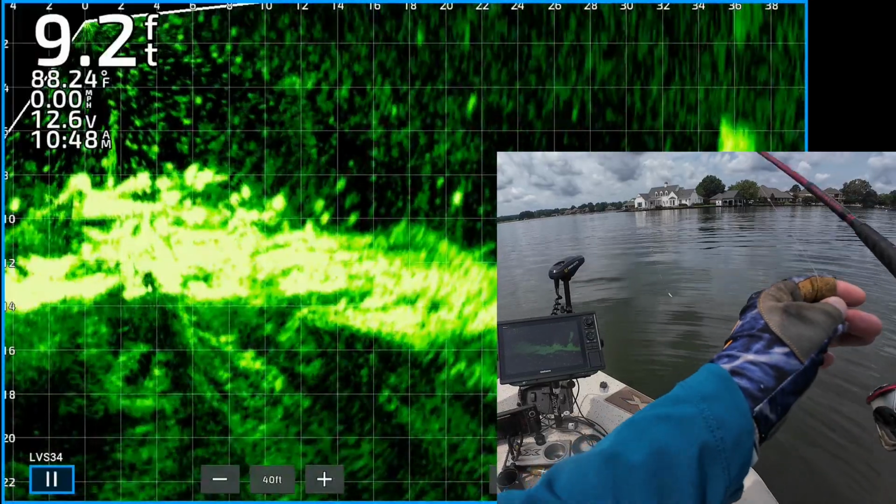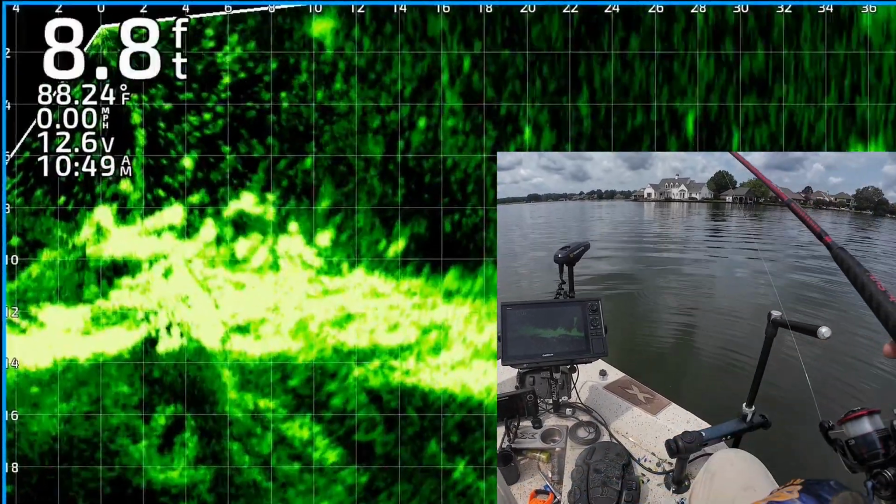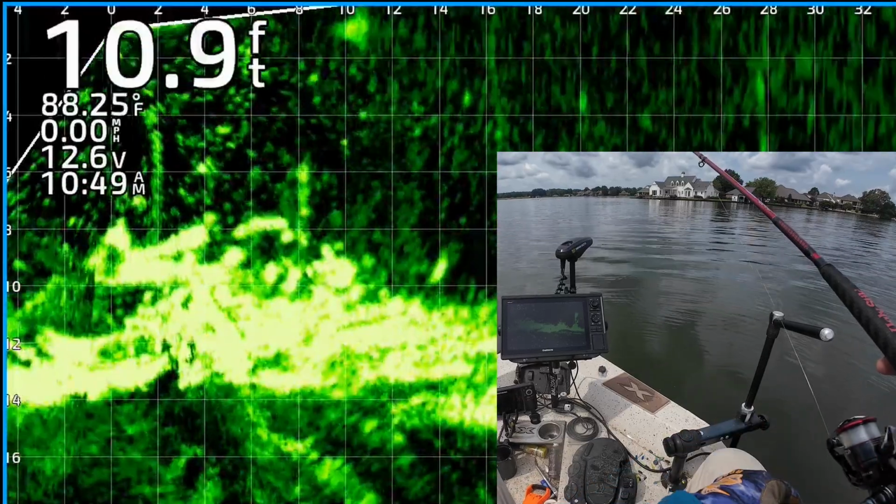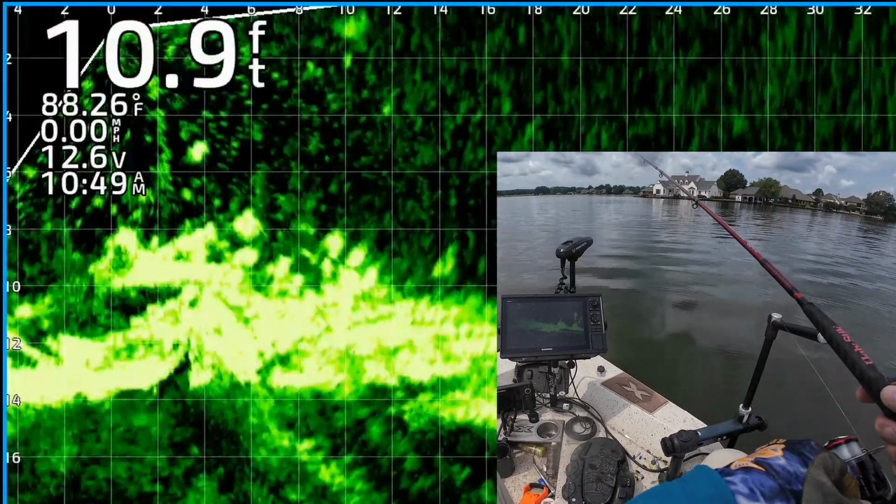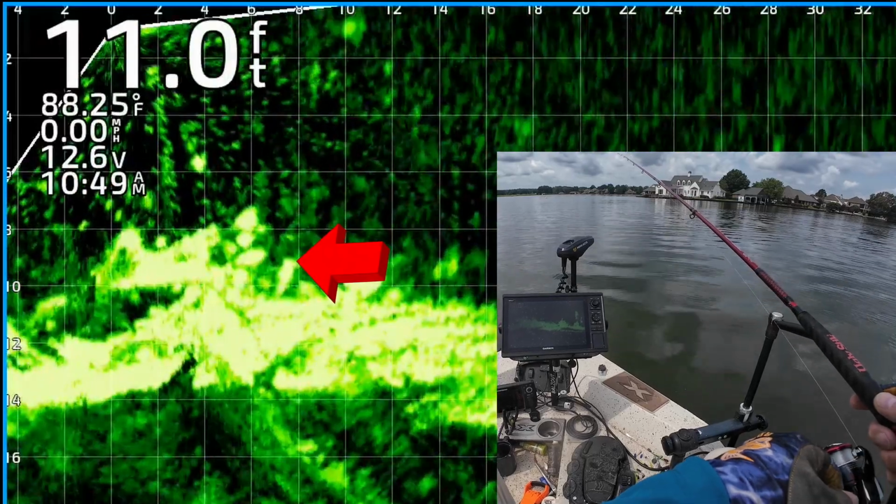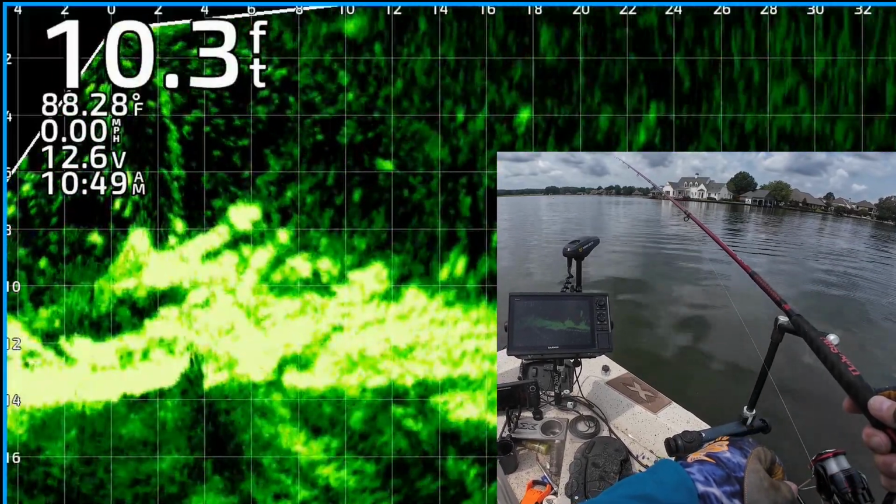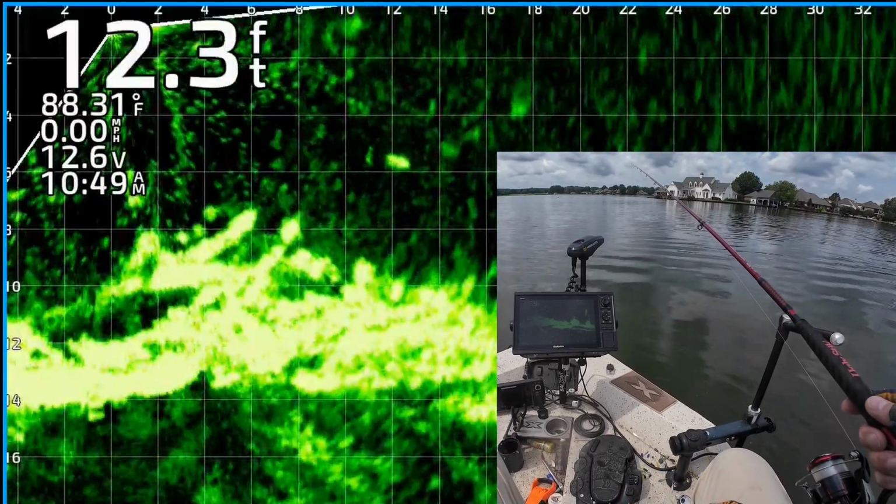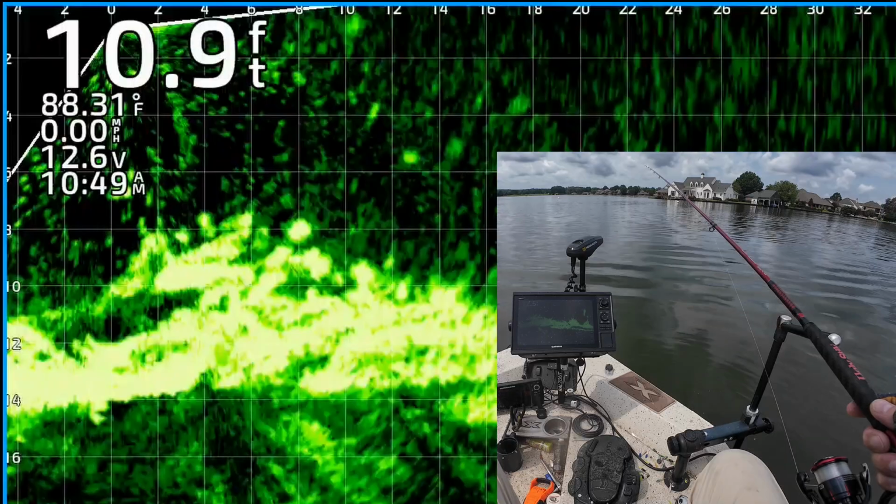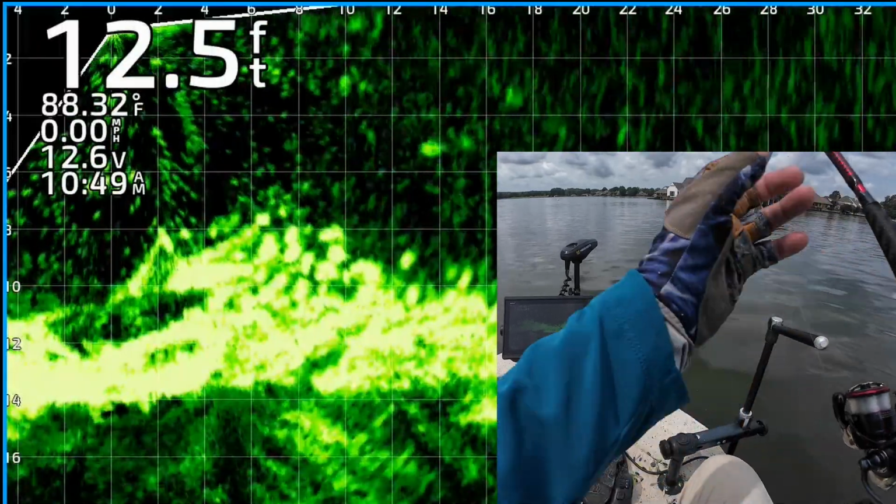Keep making multiple casts. Alright, here's some fish right under the boat. I flipped it out there 12 feet away, dropping it down to him. Gonna kind of bring it through him. I don't usually do very well sitting on top of the fish at this time of year. But anyway, since they're there, I'm going to drop down to them, kind of twitch it around. Lost sight of the jig, so I'm going to reel it up and flip it back out there again.